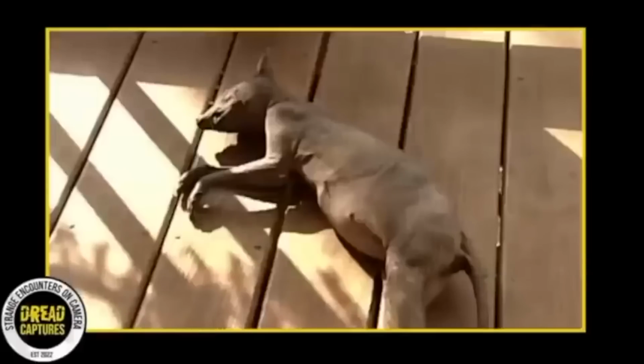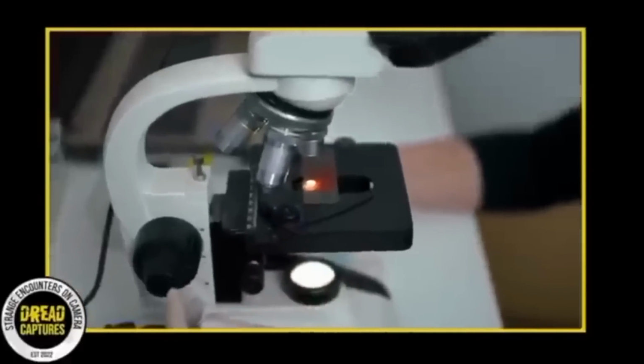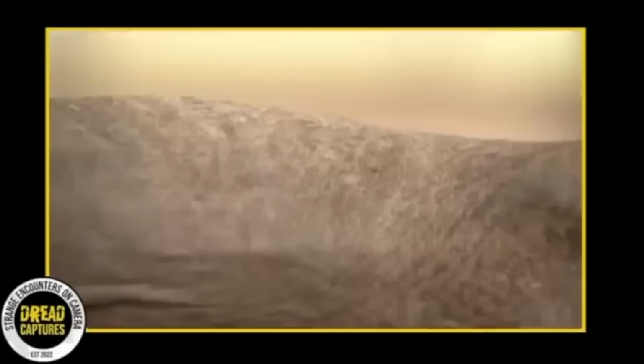Many times these chupacabra sightings end up being a dog or coyote with mange, and that makes sense. However, some time back, a lady in Texas killed one and had its DNA tested, and it came back as an unknown species. Really makes you wonder what we're dealing with here.